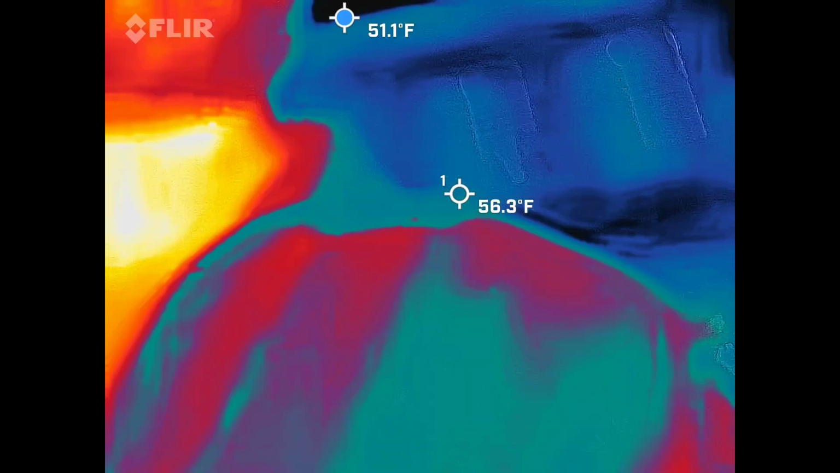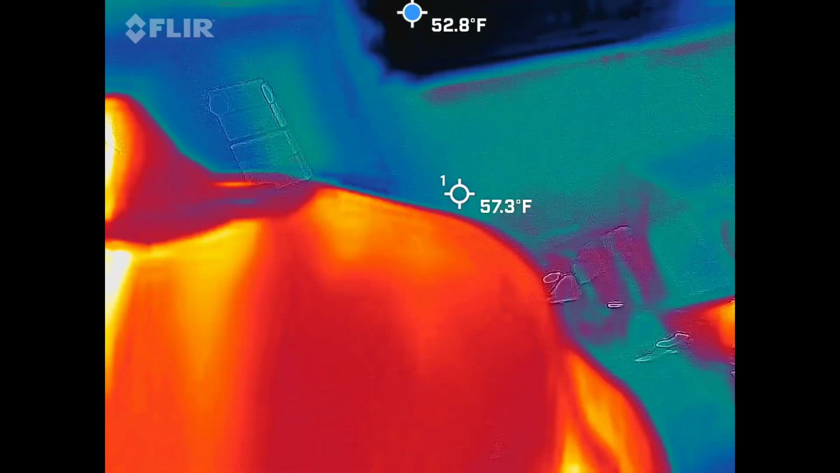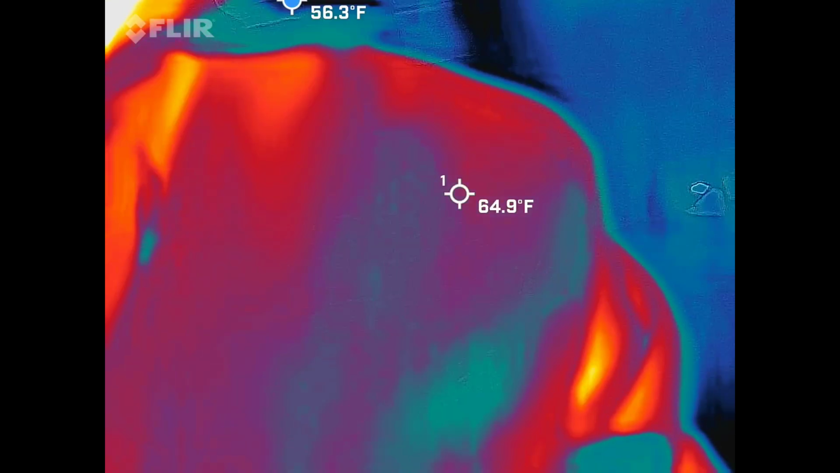Thermal imaging. So this is the real deal. This is a FLIR camera. This might be something you're familiar with. This is what firemen would use to actually help save people. It's just a small piece they can attach to their phone, so you can actually use it around the home.